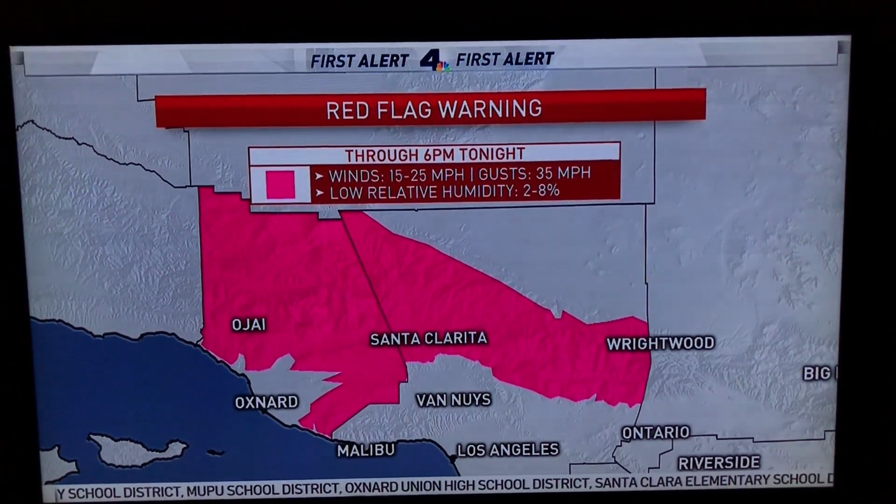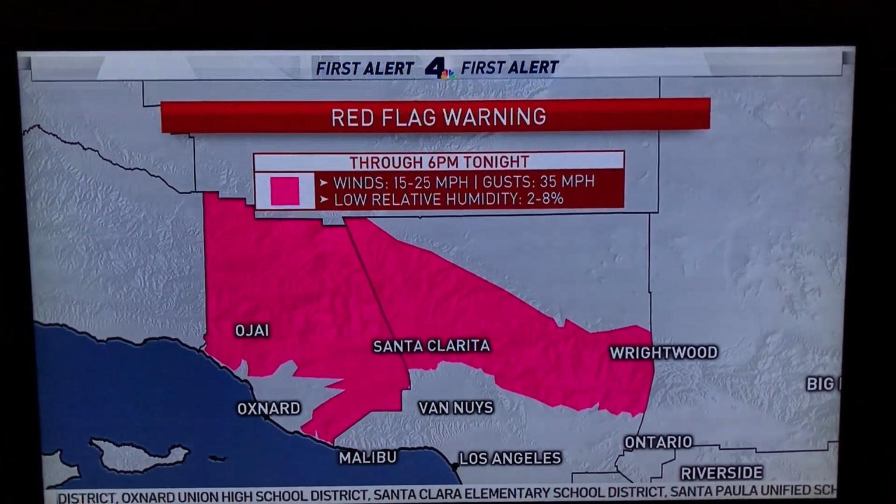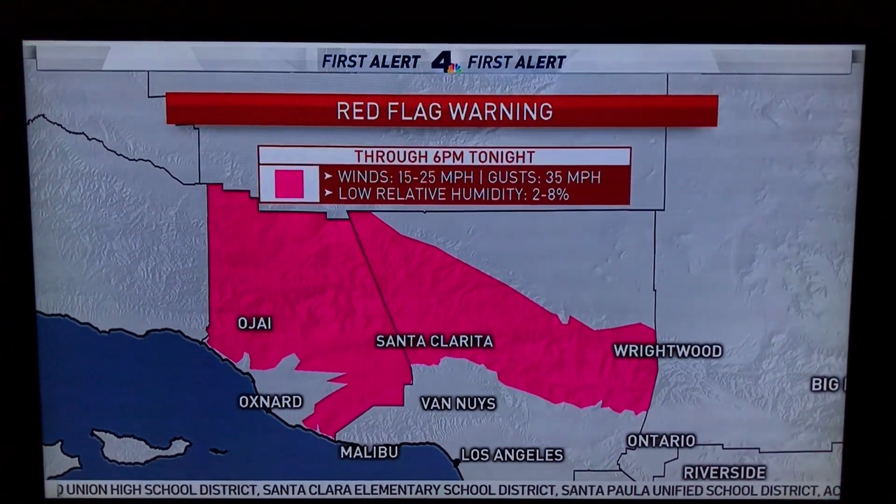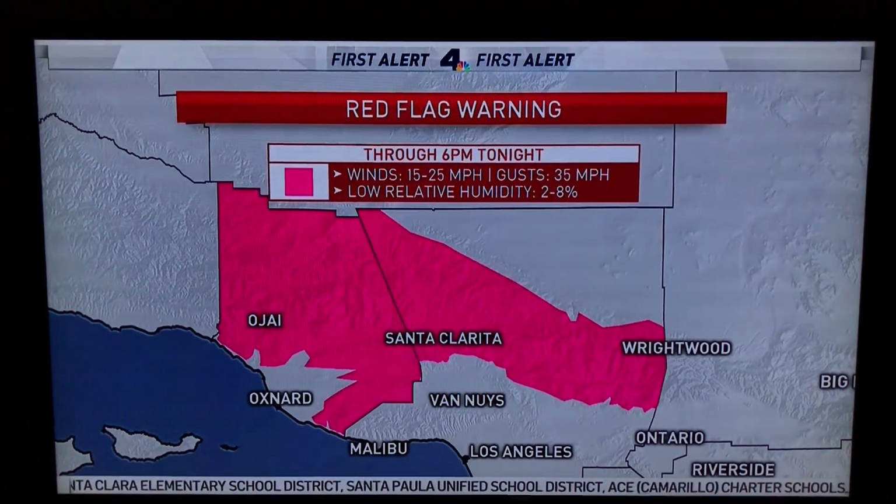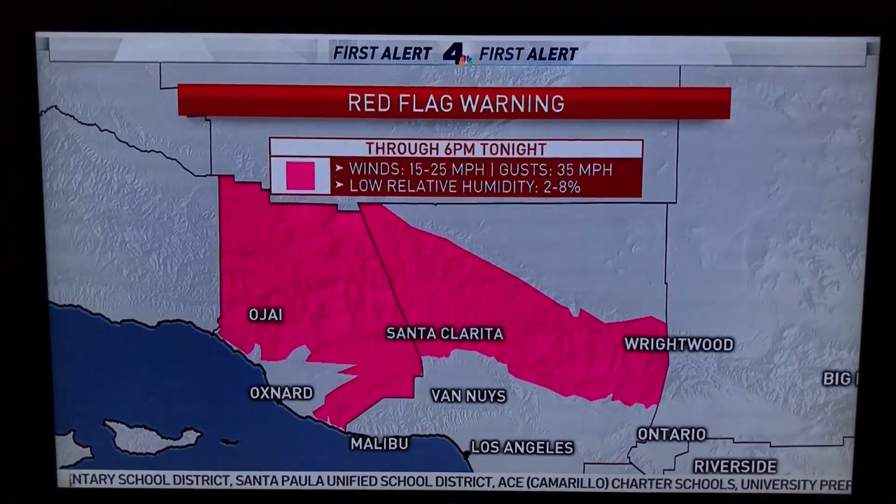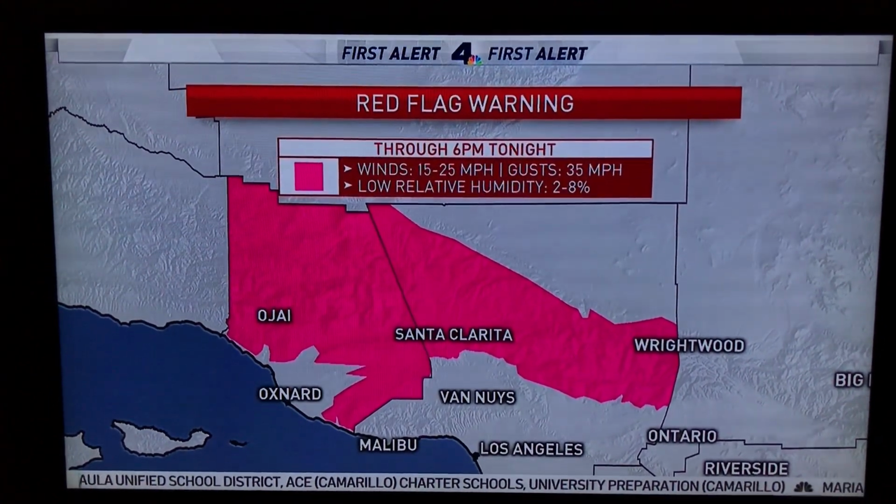It's not going to be an extreme red flag warning where we have those critical fire conditions, but we still have the threat of wildfires as the relative humidity is very dry. 2 to 8% is possible here through the afternoon as those winds stay in the forecast. Wind as strong as 35 miles per hour, and that's about it. We'll be looking at lighter wind this weekend. I'll send it over to